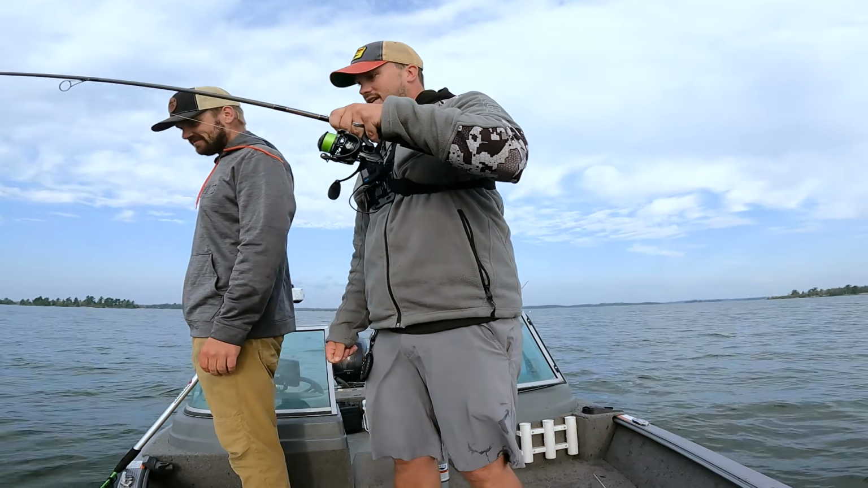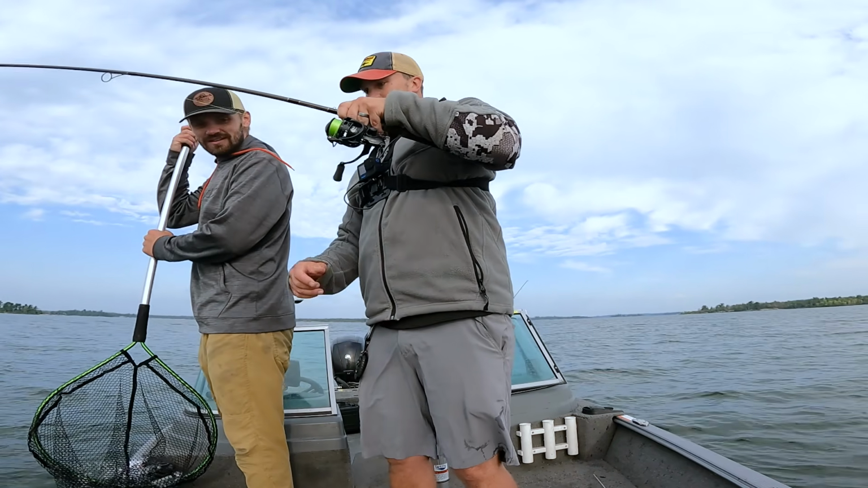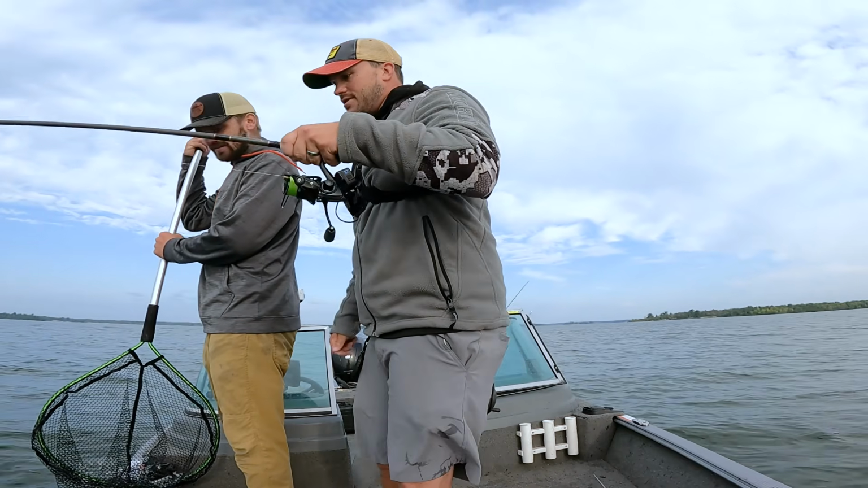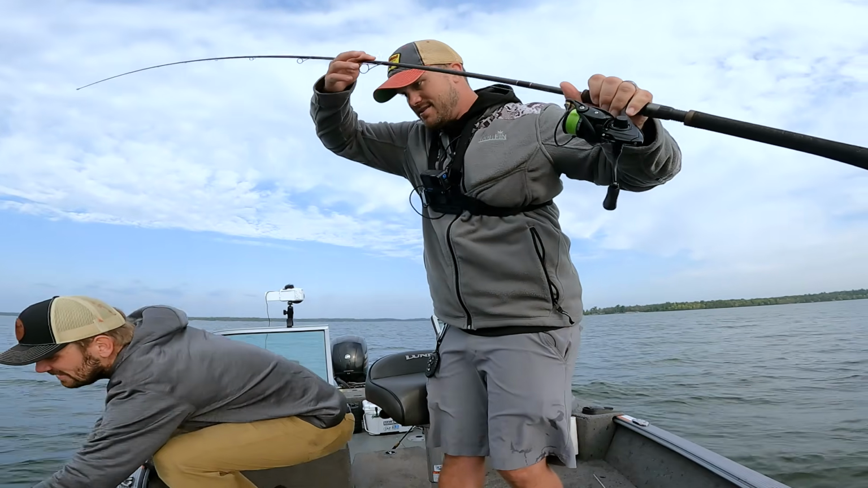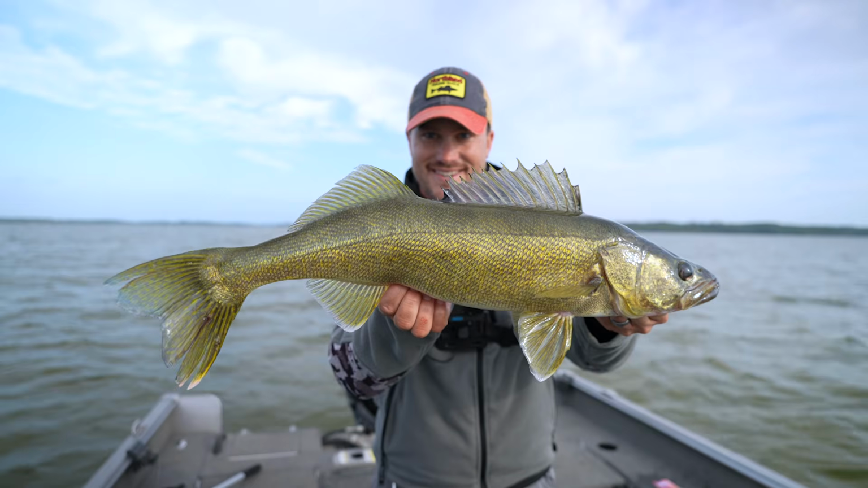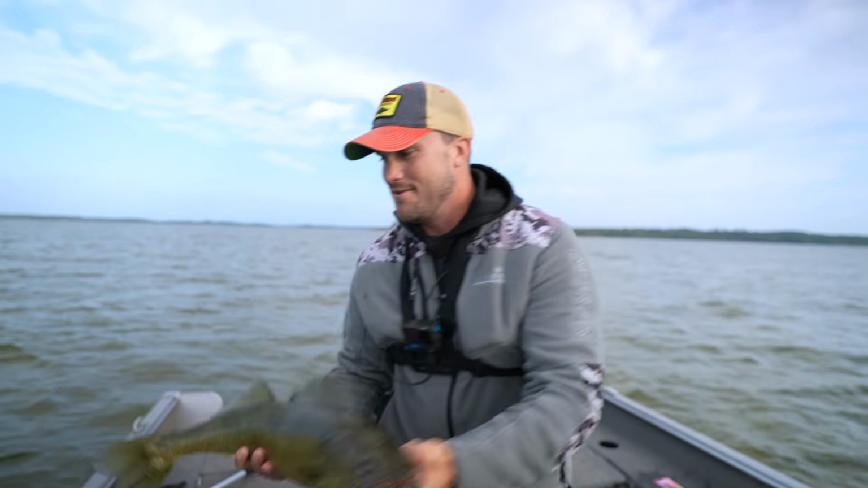It's kind of acting walleye-ish. I thought how it bit, it was a pike. But man, let's get a 30-inch walleye right after that giant pike. Oh, yeah. Not a 30, but it's good. Nice, you bet. 27-incher. These fall walleyes are so much fun. Right after that giant pike, 27-inch walleye.